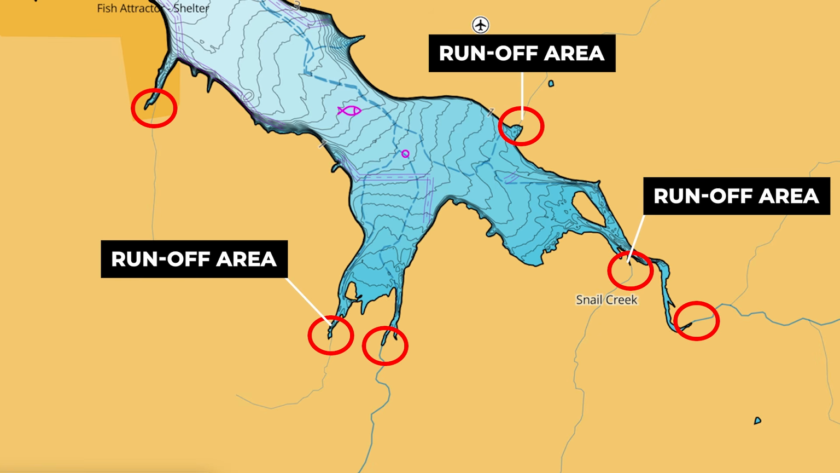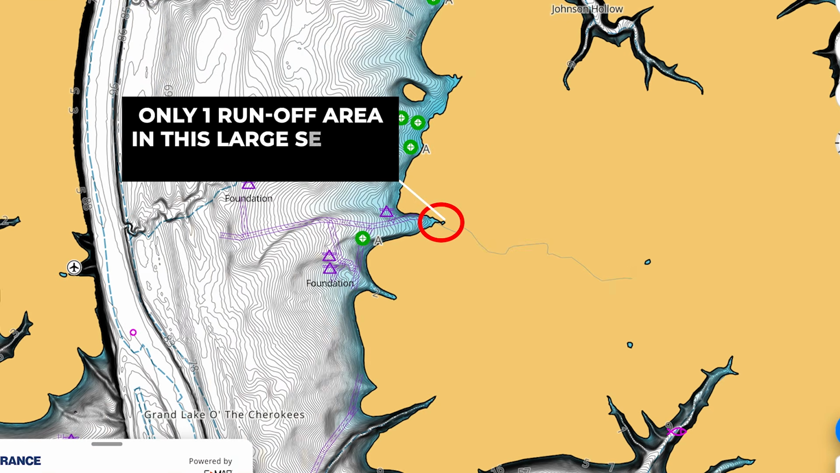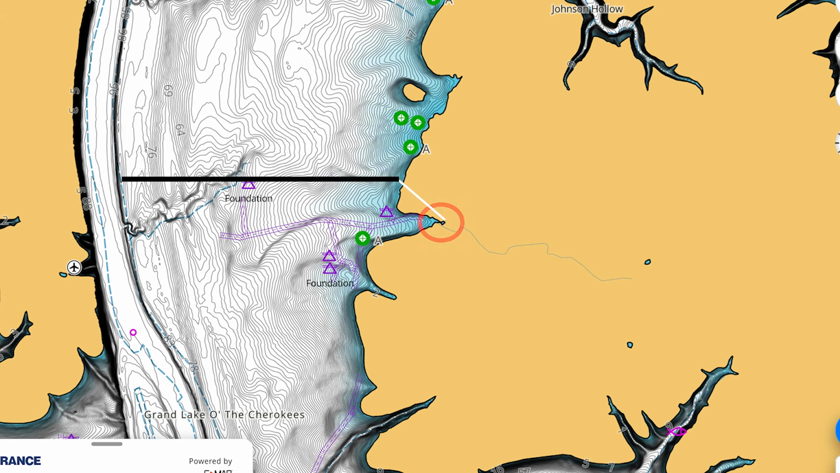This data comes from topographical studies and is publicly available, and it's added into these maps, and it basically shows you the areas that are going to get the most runoff. If you notice, not every single pocket or creek is going to have one of these blue creek channel lines feeding it. Only the few that have that line have a chance to have significant runoff.